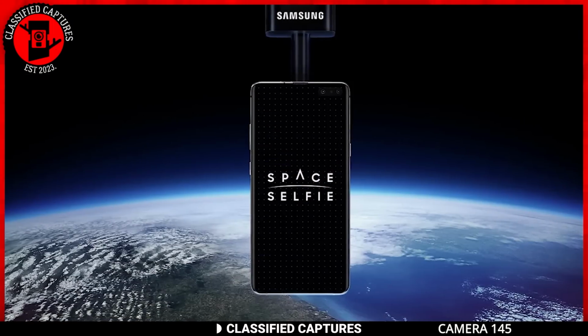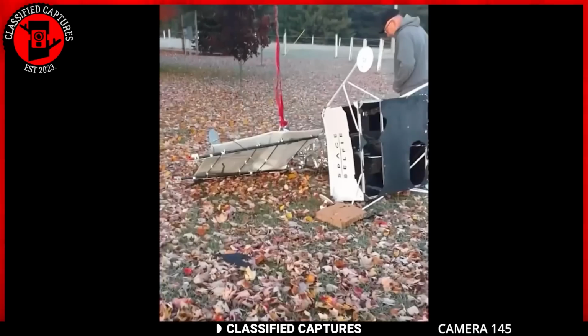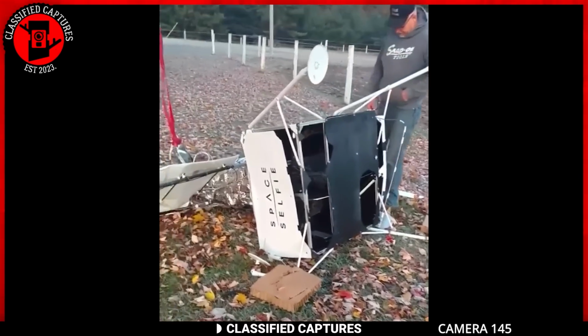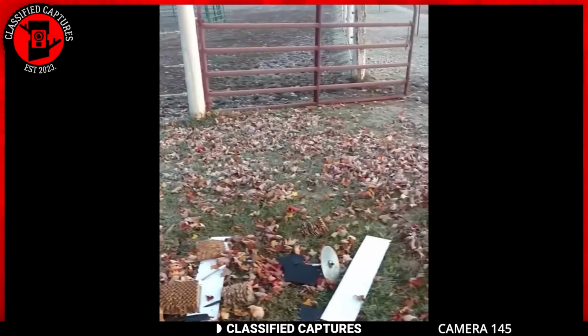People could submit their selfies, and the selected images were then displayed on the device's screen as it floated in the stratosphere. Participants received a link to a video showing their selfies with the curvature of the Earth in the background. Seems the people who found this device had no clue and were pretty shocked. I would do it if it was me.